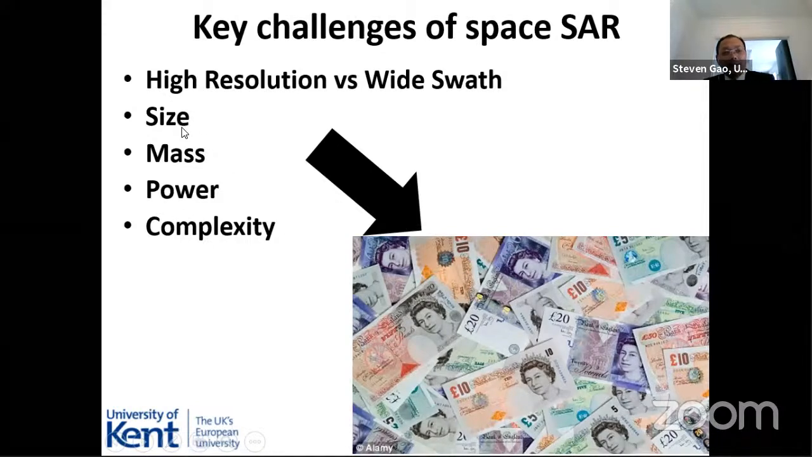How can we reduce the size, mass, power, and complexity? Because if the structure is very complicated, typically it's very expensive, right? We don't want something expensive, we want to reduce the cost of space-borne SAR systems. If you reduce the cost, how can you achieve high resolution and wide swath? It's not easy. We need new solutions.